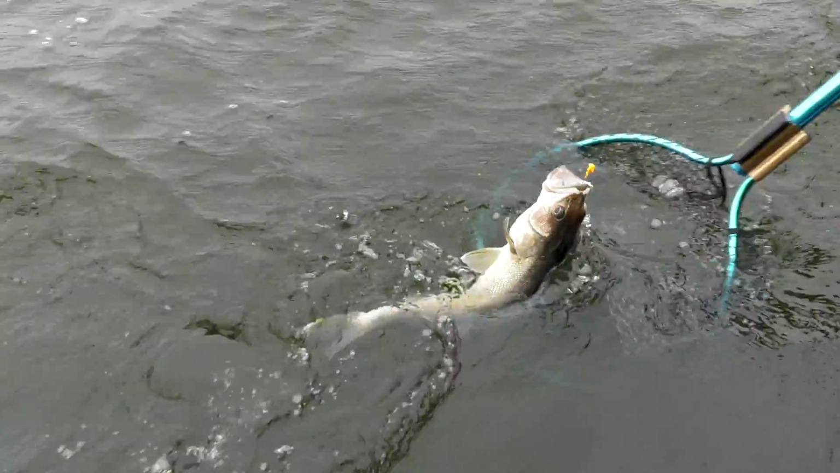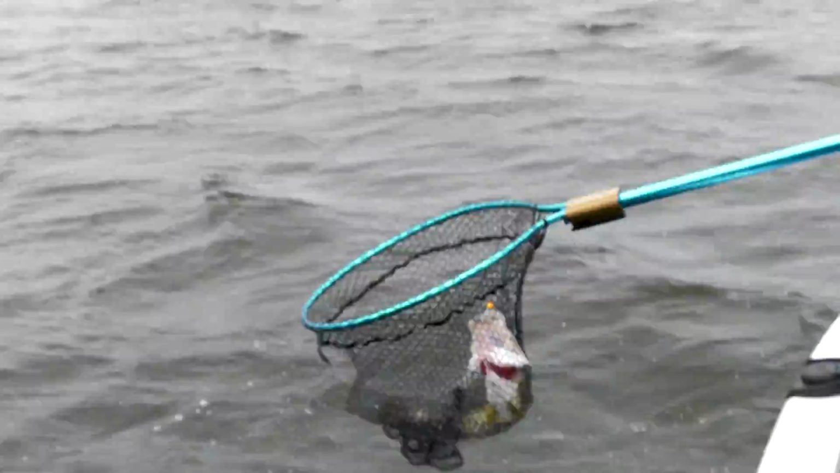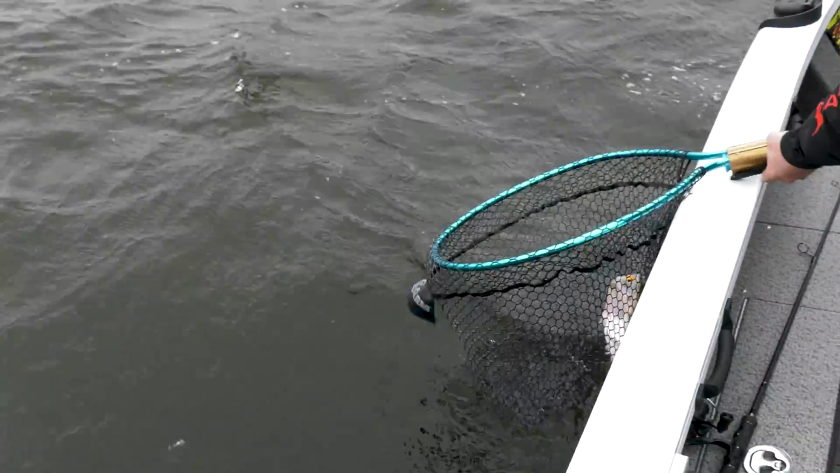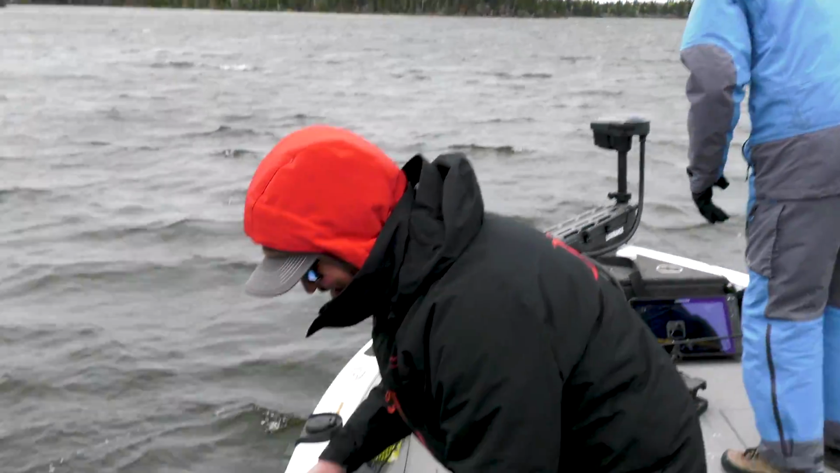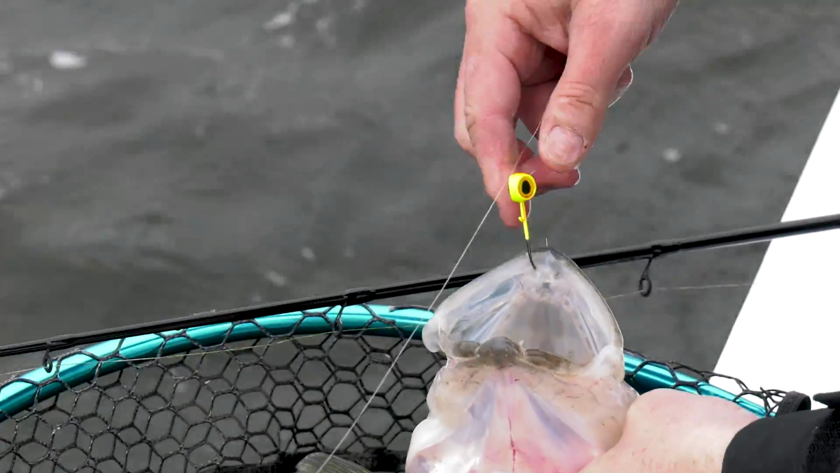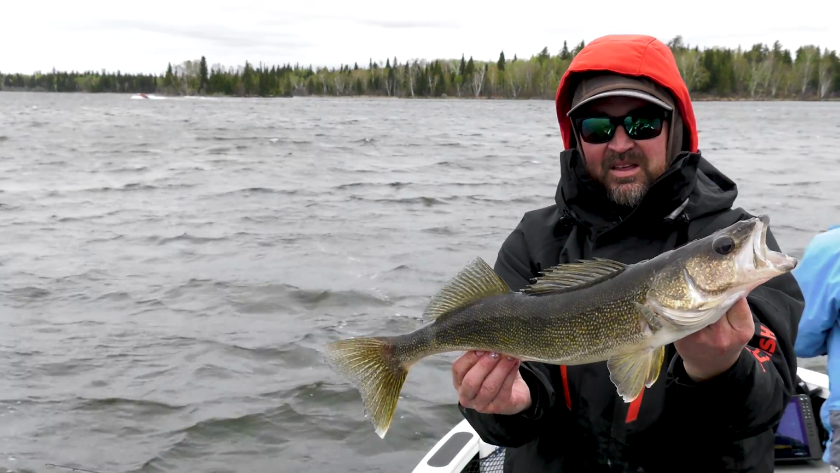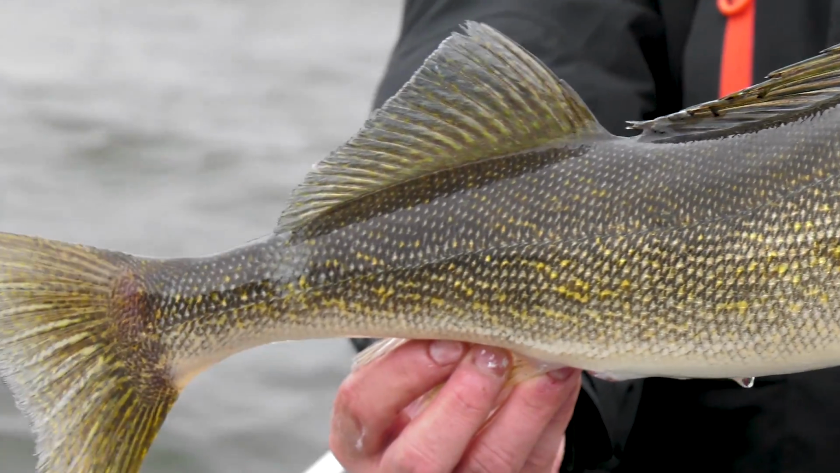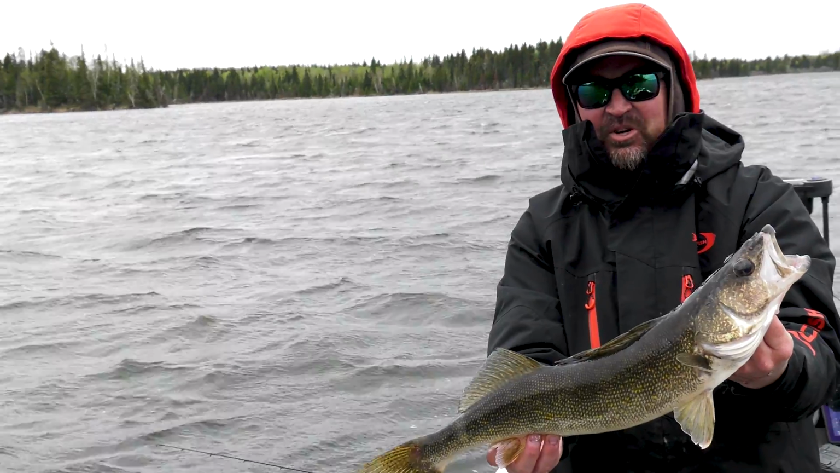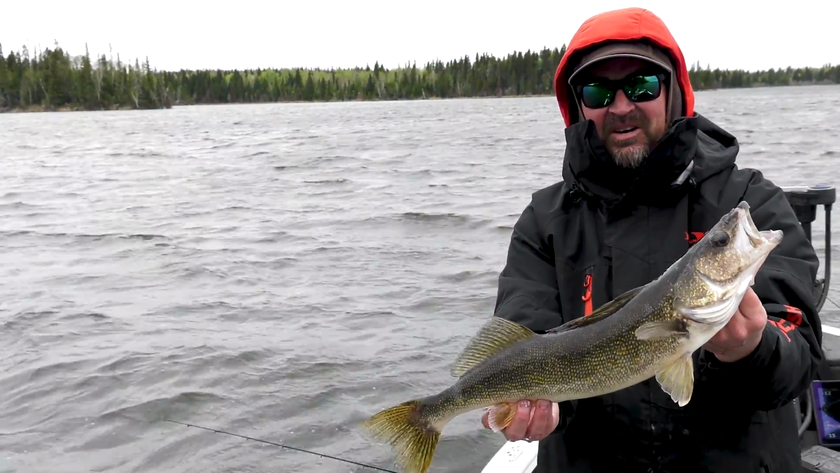Goodness. There we go. Oh no, no, no. Oh, there you go. That's a good one. Yeah, nice one there. It was almost a bad net job. Nice work there. Thank you. There we are. Nice Canadian walleye. Smoked it right as soon as it hit the bottom. Didn't take very long at all. What a great trip. Once in a lifetime deal. Canadian Shield Lake walleyes. So much fun.